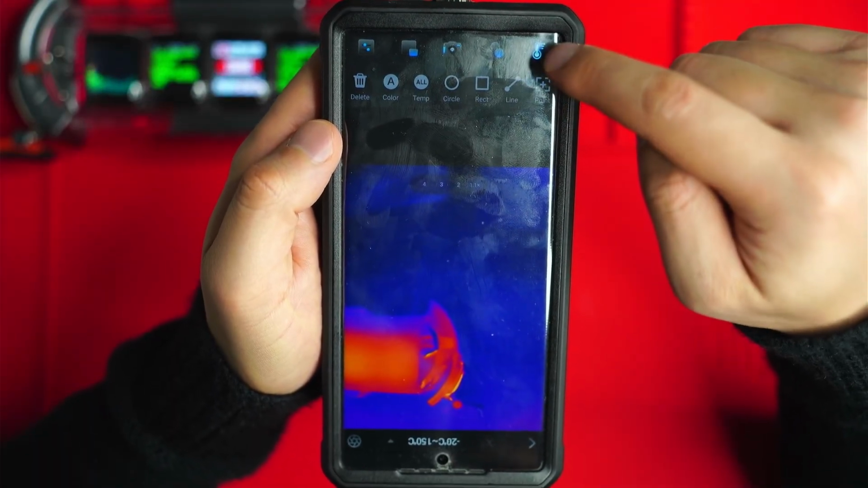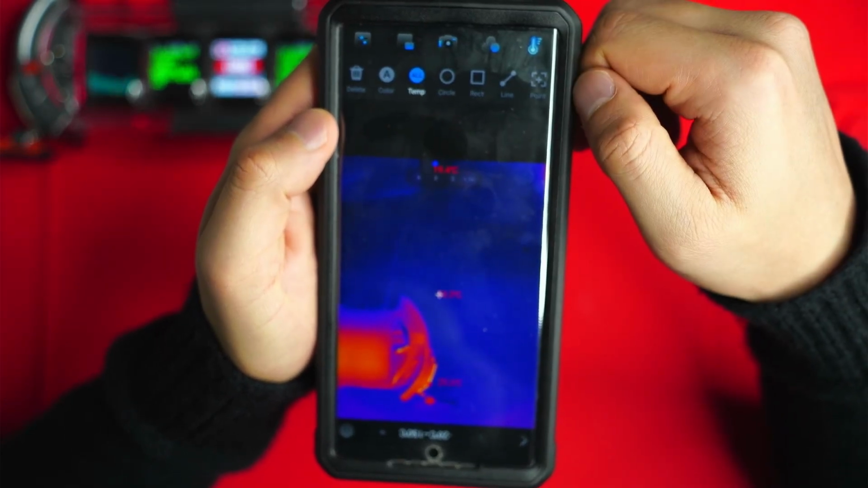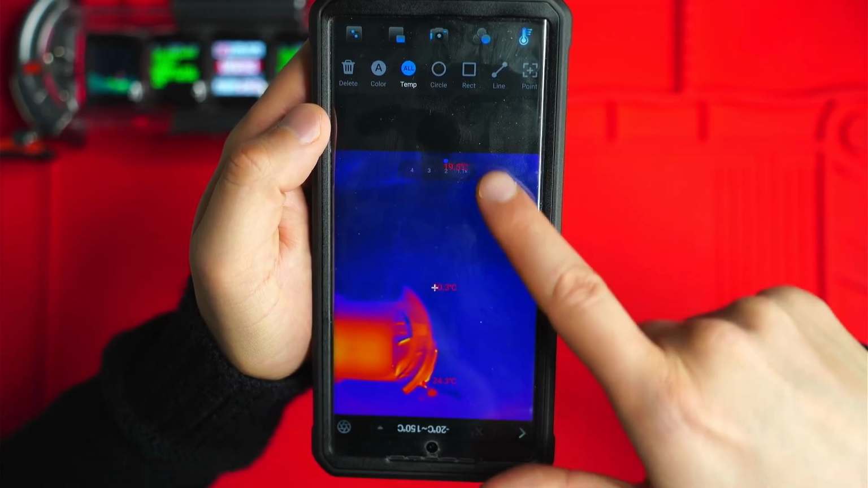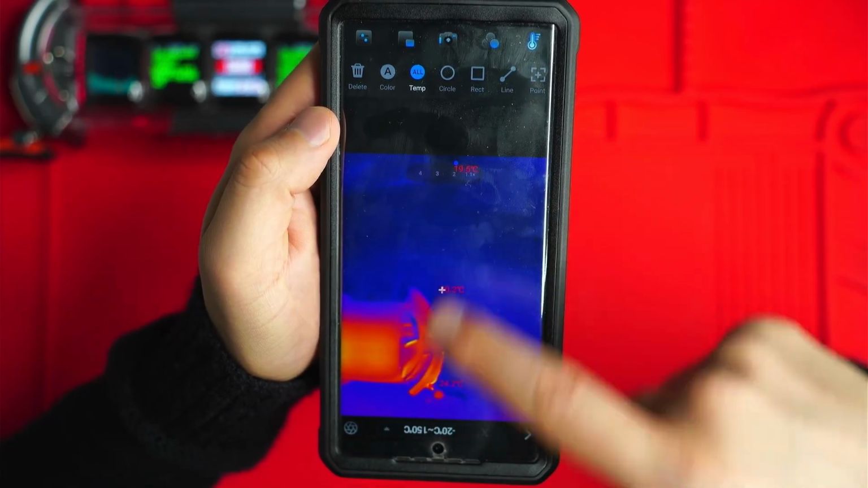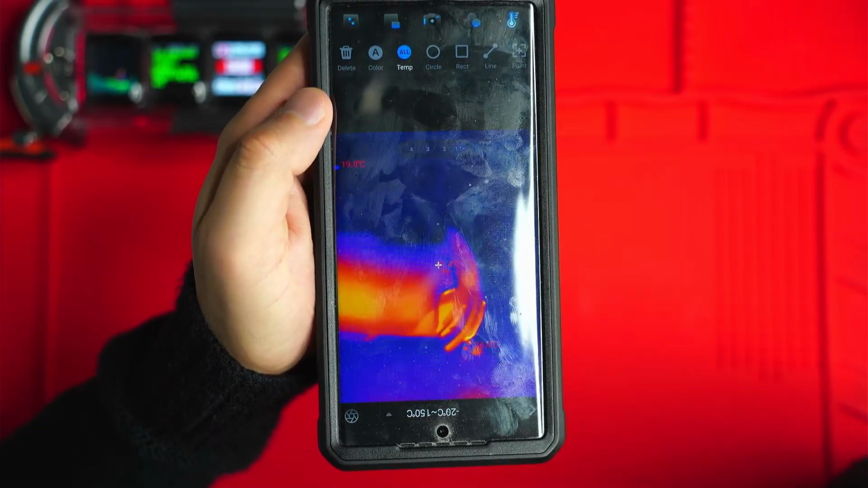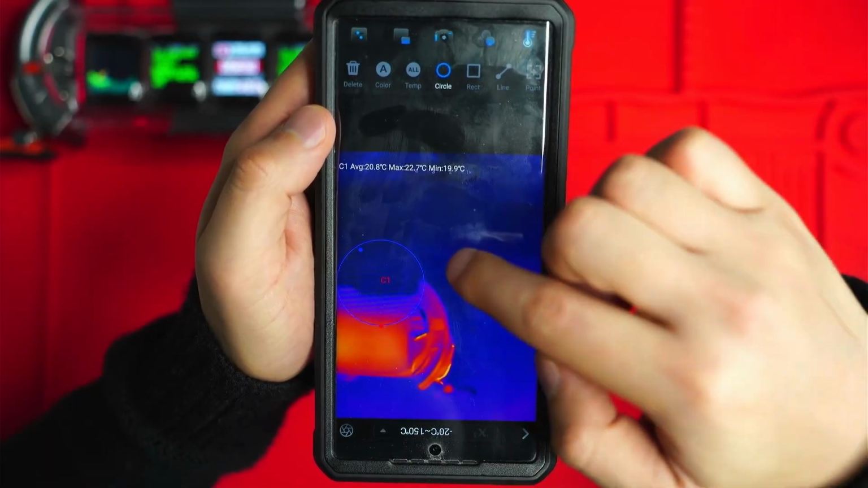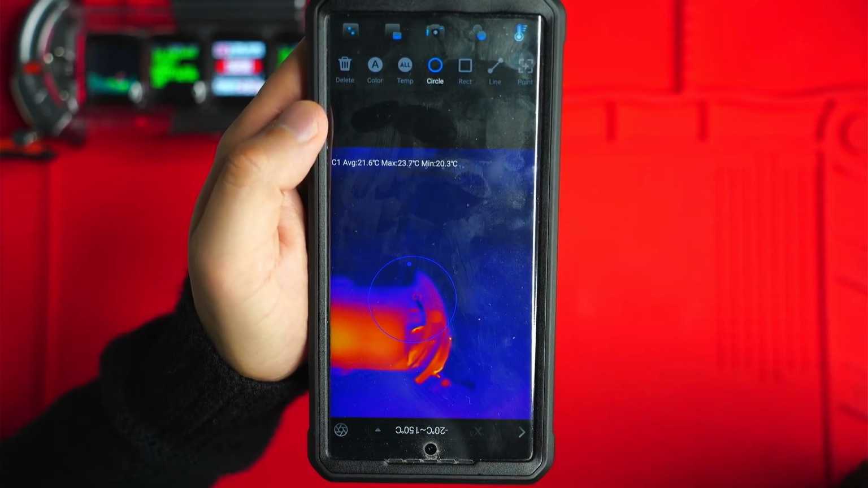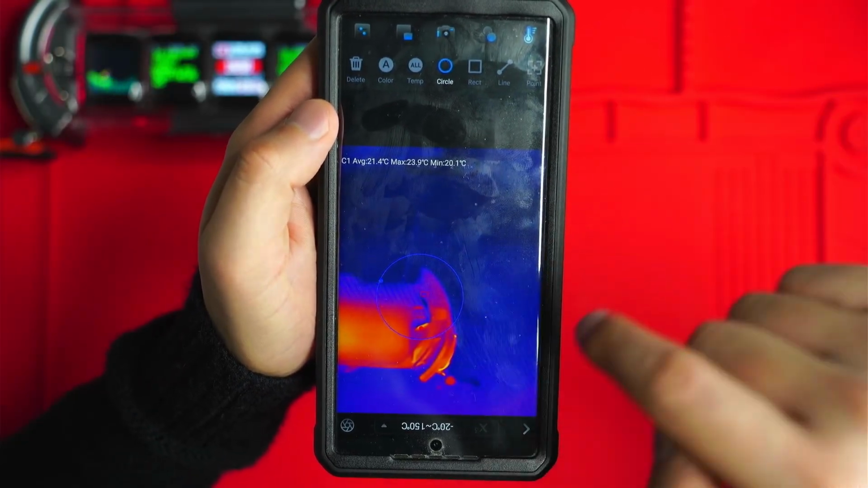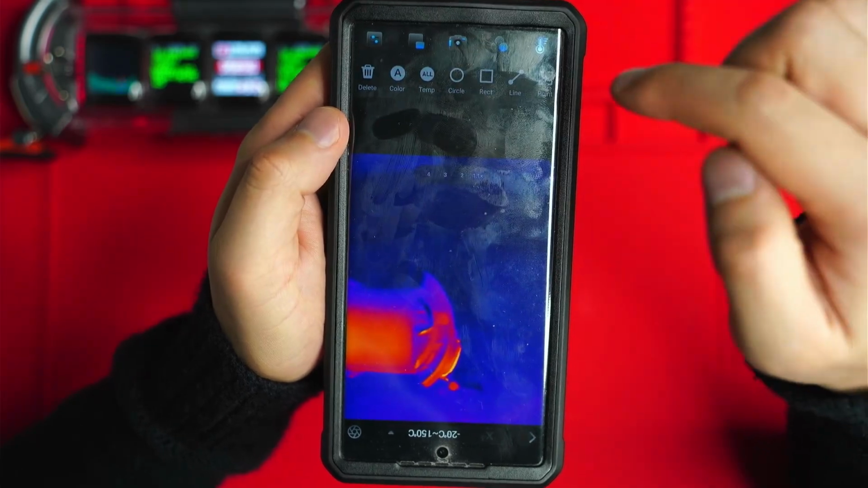You've got this setting here on the right hand side, the temperature gauge, so you can hit all and it measures the highest temperature and the lowest temperature, so red and blue signify that. The center crosshairs will measure the temperature wherever you point. You can also draw a little circle, and it will only measure within the circle. You can delete that. There's rectangles as well.